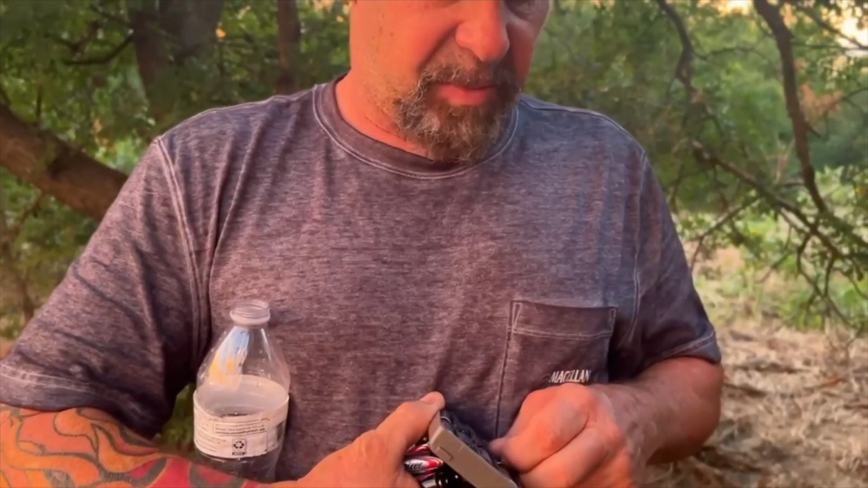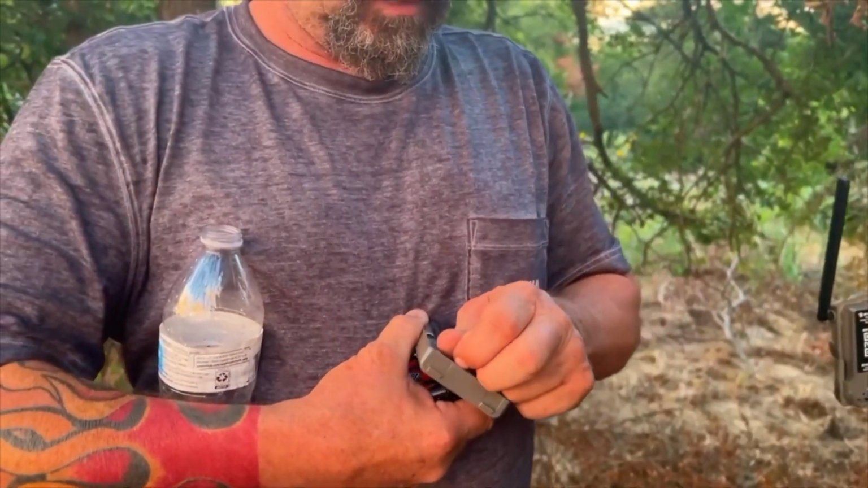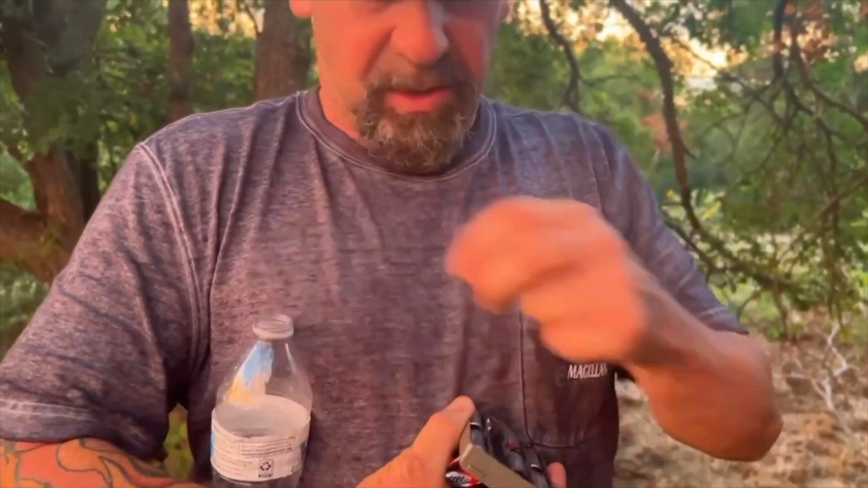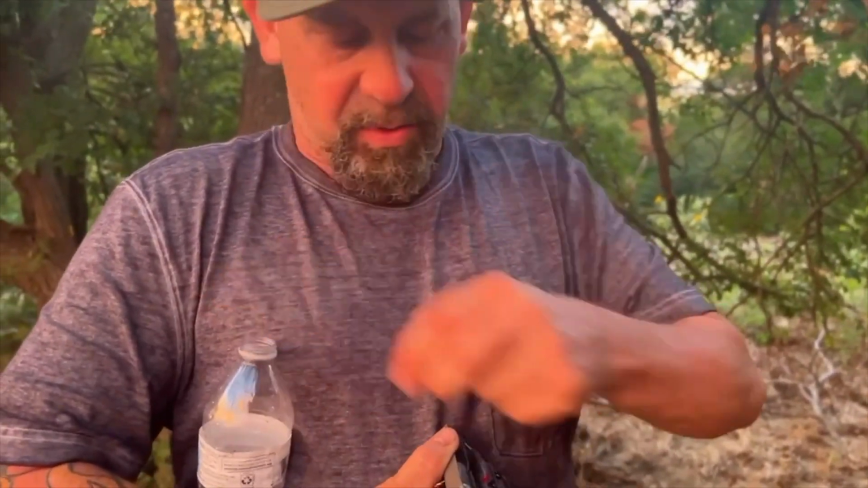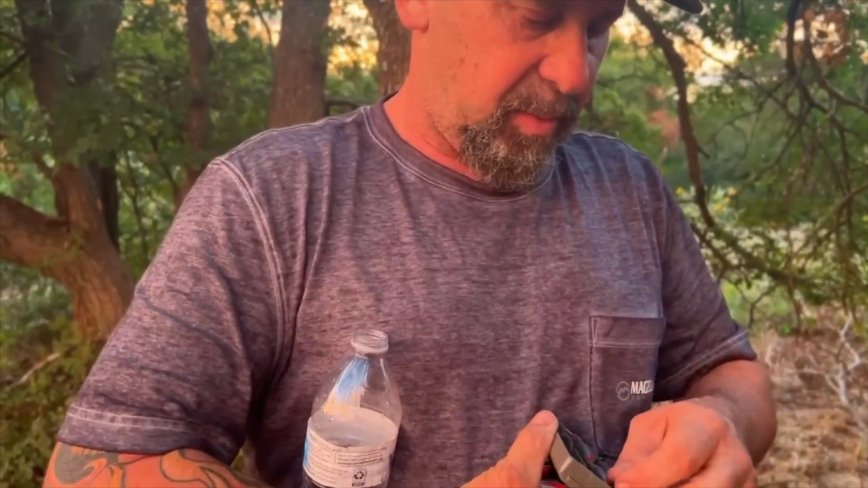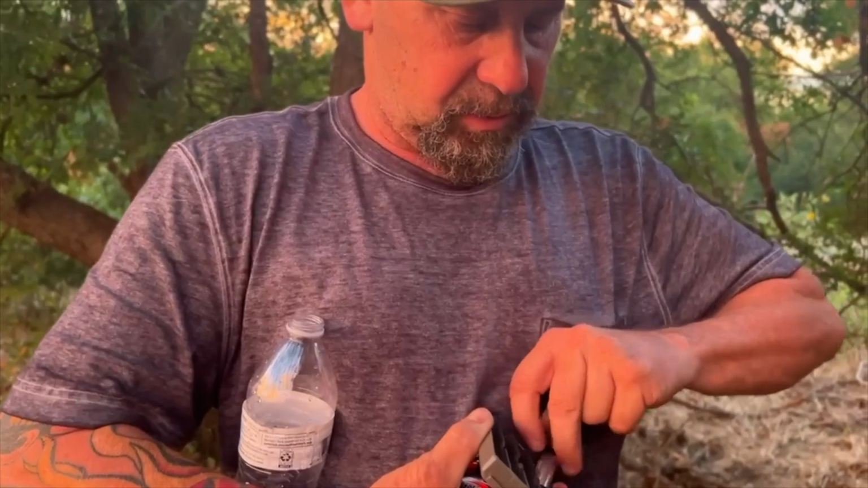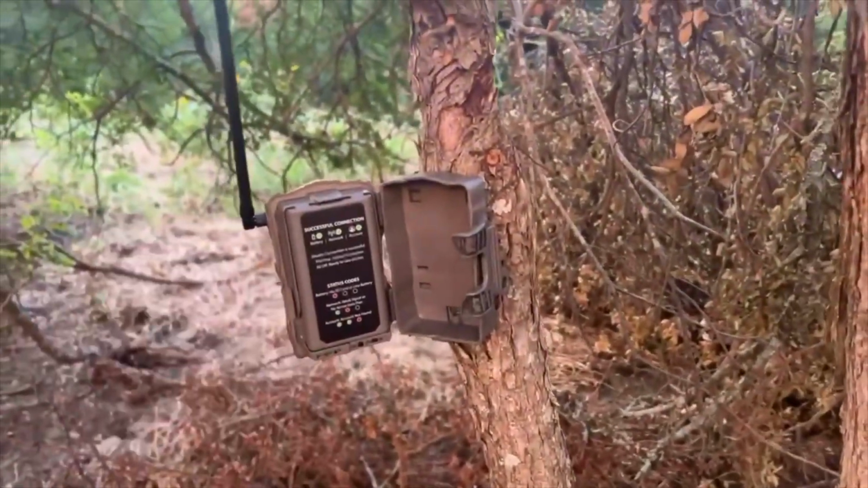All right, guys, I'm going to pop these batteries out so I can get my fingernails to work. And so what I always do, because I go through so many batteries and replace batteries all the time, is I always throw my used batteries in a water bottle. So that way I don't have 8,000 batteries floating around the back of my truck or wherever it might be. So just stick them in here and get rid of them. That way I know which ones are bad, which ones are good. Right, we're going to pop this back in. Should start powering up.